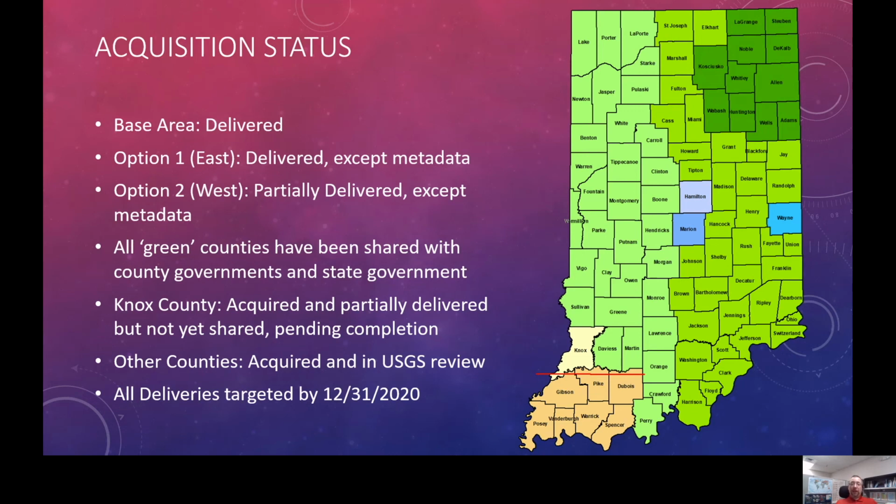Knox County, Gibson, Pike, and Dubois County have all been partially completed. Areas in Knox north of this red line have been delivered to NRCS. Areas south of this red line were not able to be collected until spring of 2020. All the data south of this line is in review at USGS right now as of the time of this conference. And we do expect all of that work to be completed this calendar year and delivered along with the metadata for the entire option 1 and option 2 areas, which are kind of just waiting for that last shoe to drop with that last area to be collected.